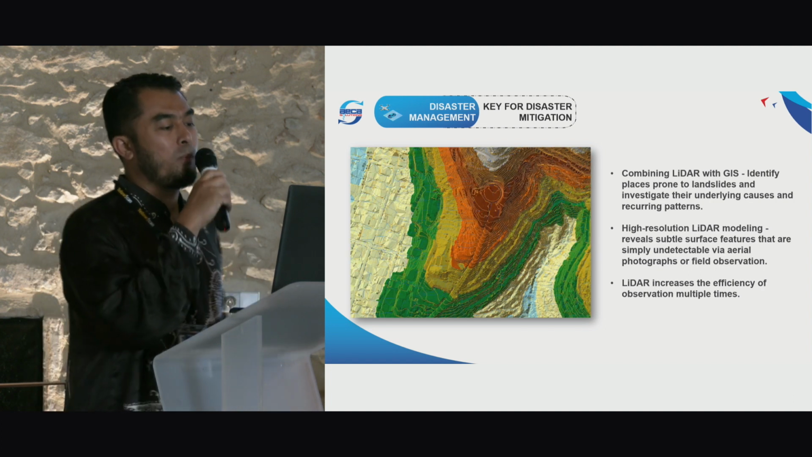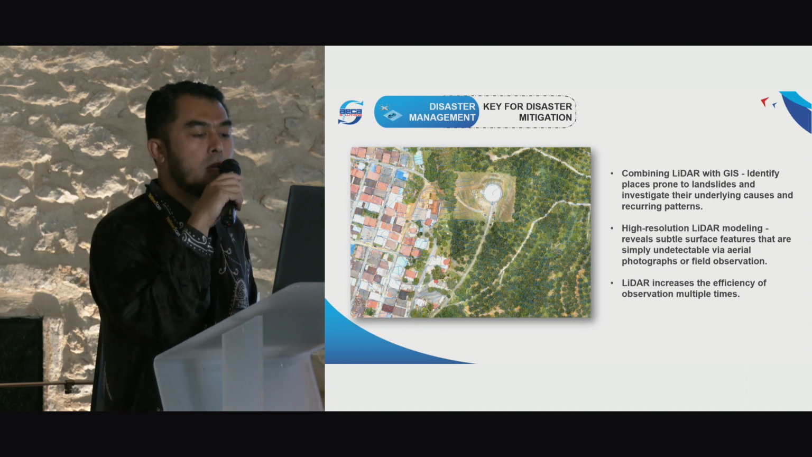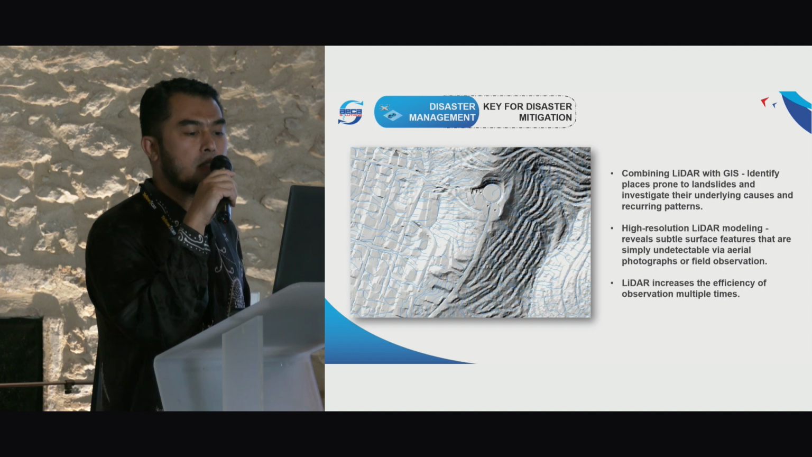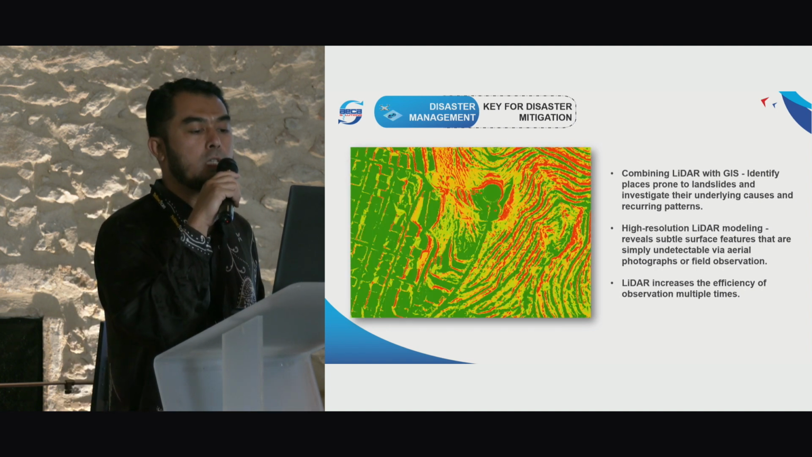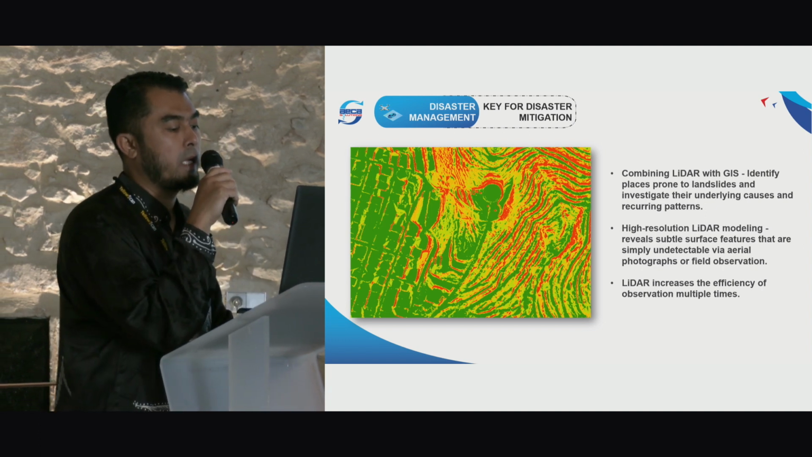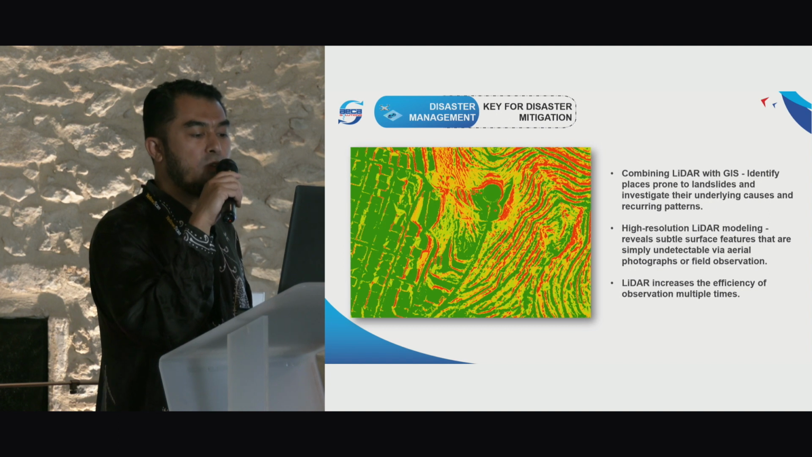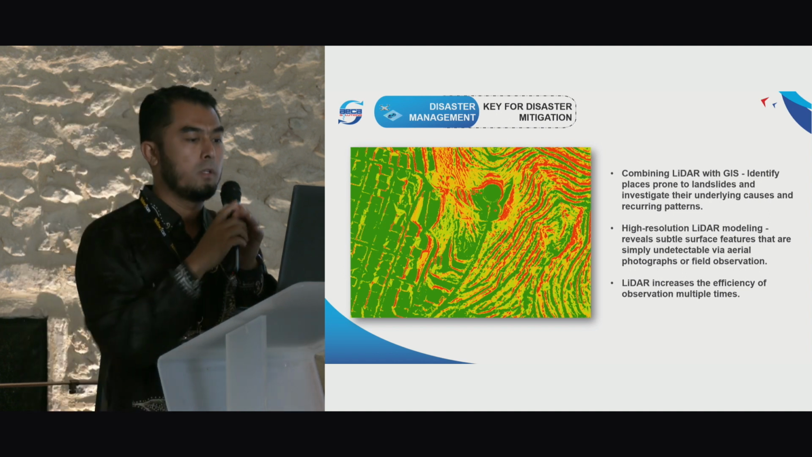Okay, so we are proud to be spearheading the usage of drone LiDAR in Malaysia for disaster management, such as floods and landslides, by providing actionable data for flood simulation and slope analysis to stakeholders, so that they can not only prevent future losses from natural disasters but also minimize recovery costs.